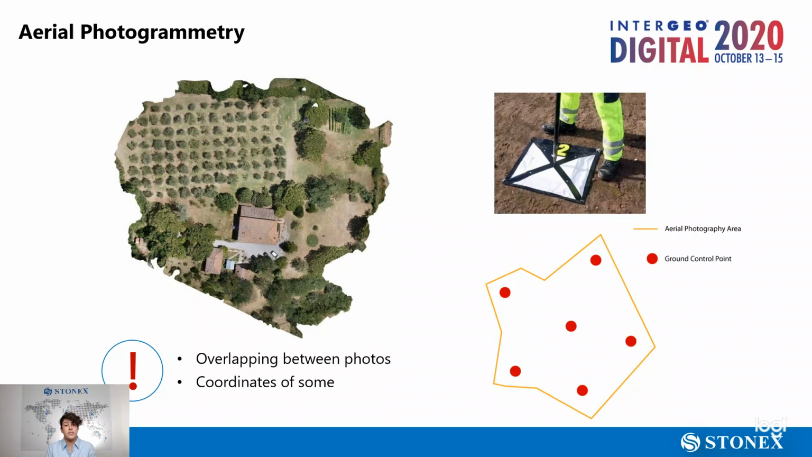What we need to pay attention to when we do aerial photogrammetry is a good overlap between the photos, which can be set directly in the flight planner software. To get a more accurate point cloud, it is important to have measured coordinates of set points that are called ground control points. That will help the software to elaborate the data better.